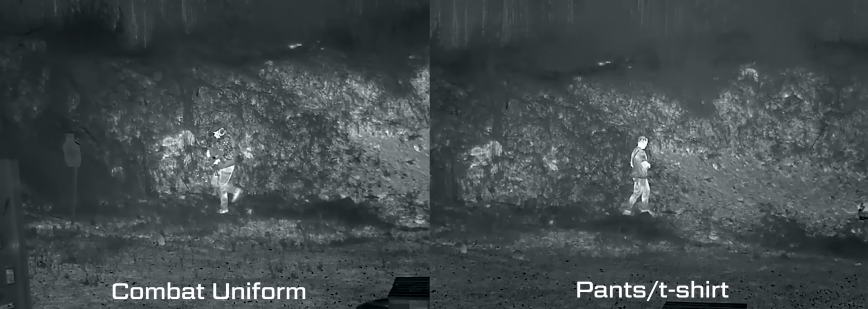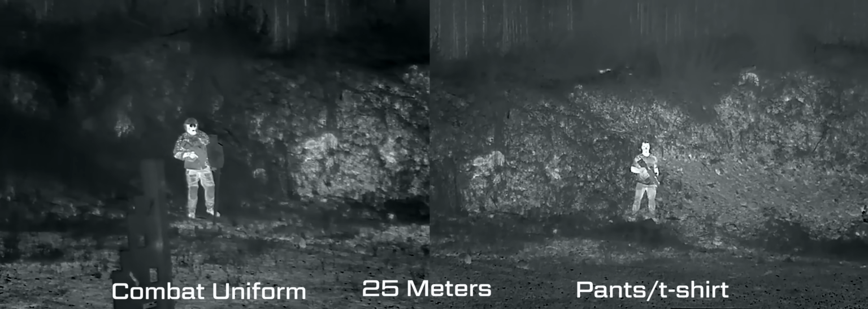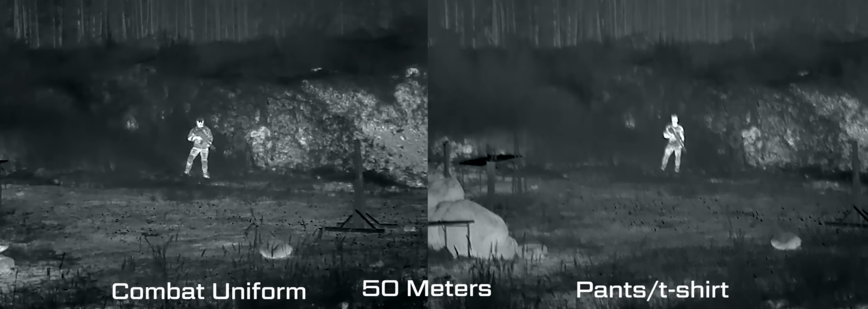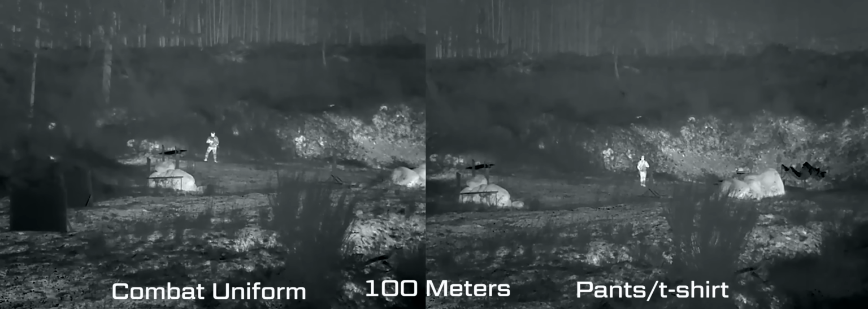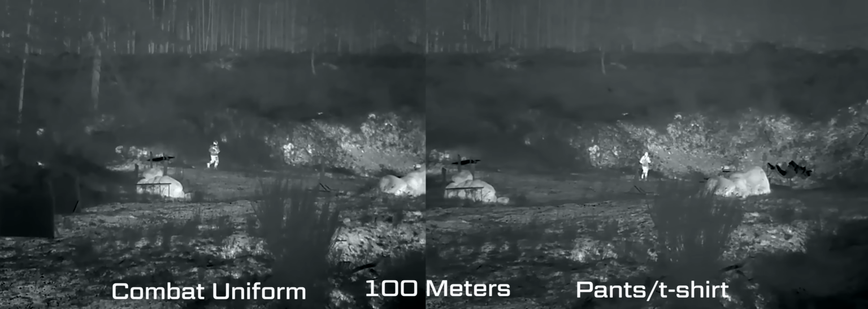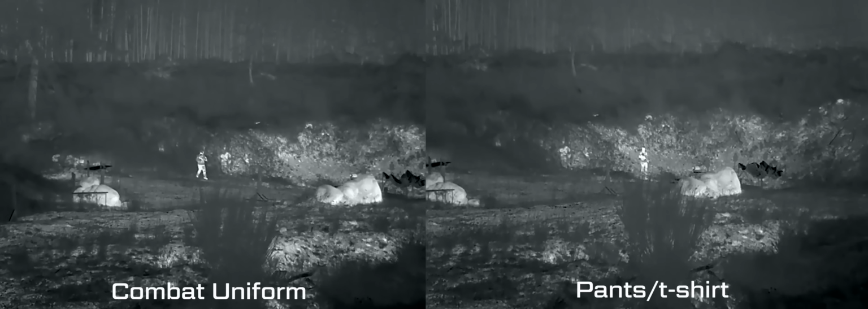We're gonna go ahead and look at them at 25 right here. You can see even with the background of the heated rocks that he definitely stands out. Next, we're gonna show him at 50, and then we're gonna show him at 100. As you can see, these individuals in the open are extremely visible. Now, we're going to have our member in the full combat equipment walk out in the field. It's about 200, 300 meters out there.